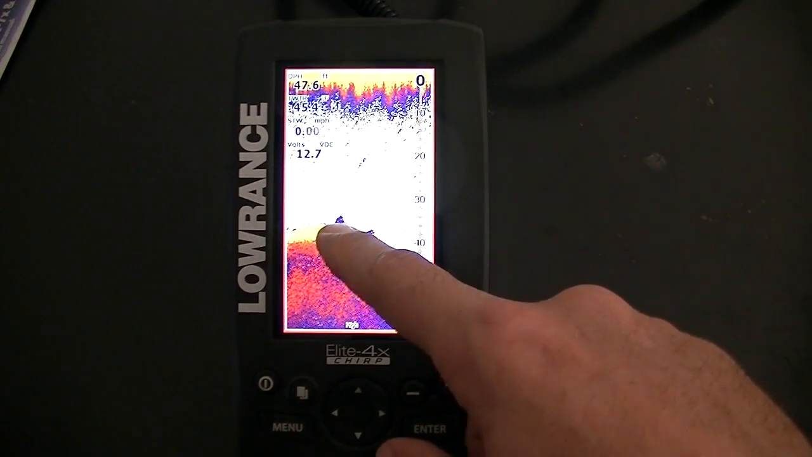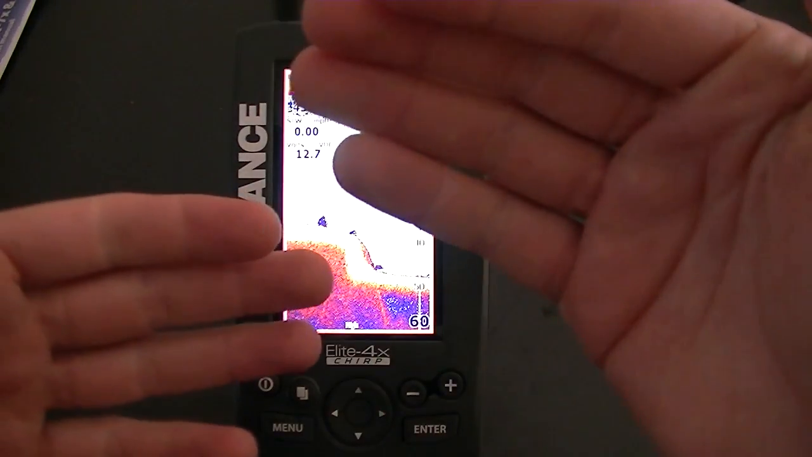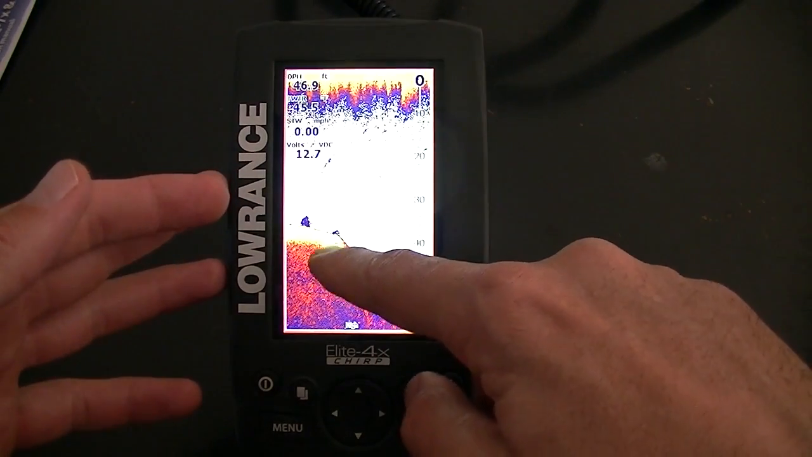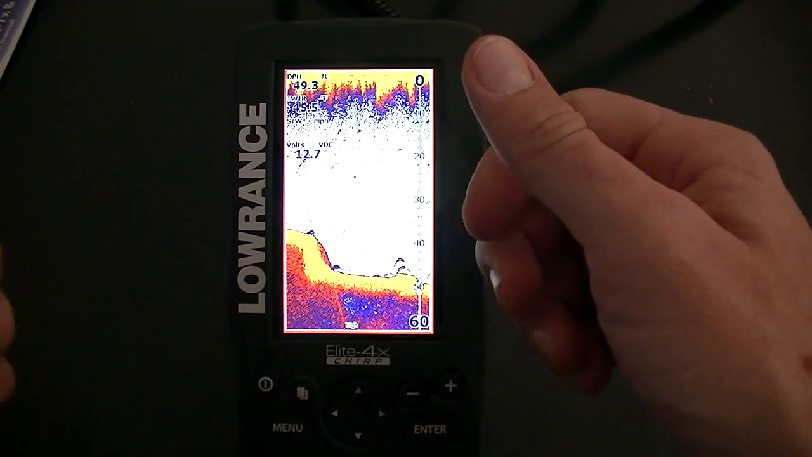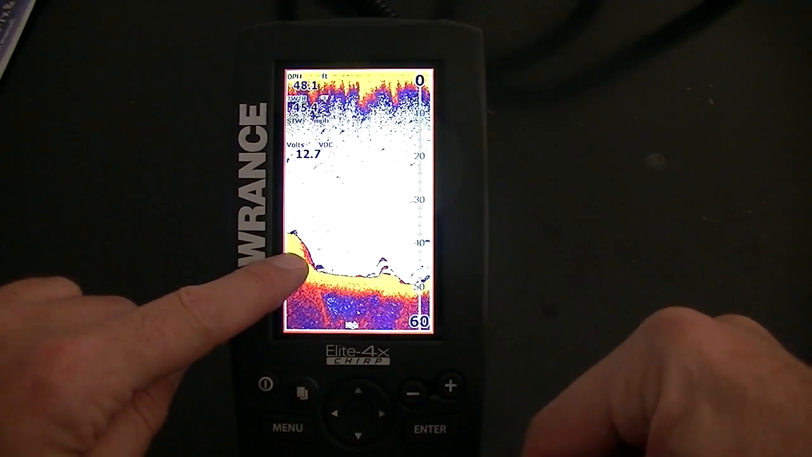Again, blue is soft return, so when that signal comes down, it's going right through this bush, no problem. So when it can actually penetrate through stuff, it makes it blue. When it can't penetrate through it, it makes it yellow. So that's why, when the beam comes down, it can't penetrate through the ground, sending it back up. And it's telling you this, hard bottom. You can see the reddish orange there.